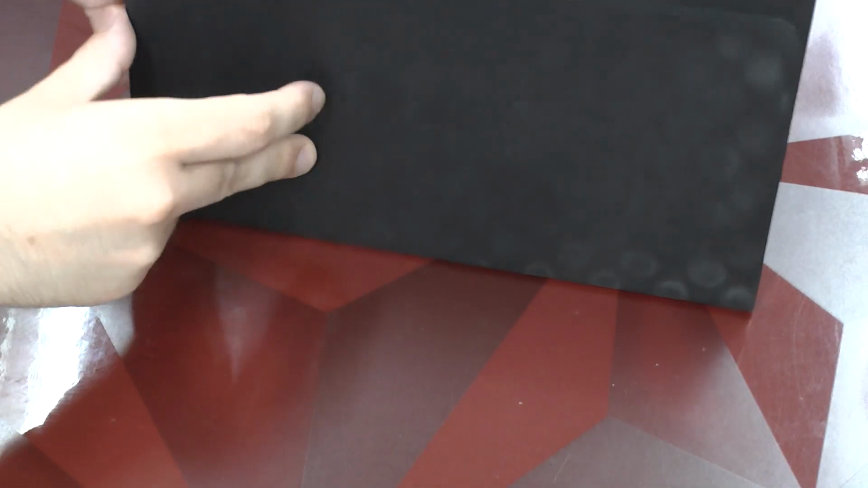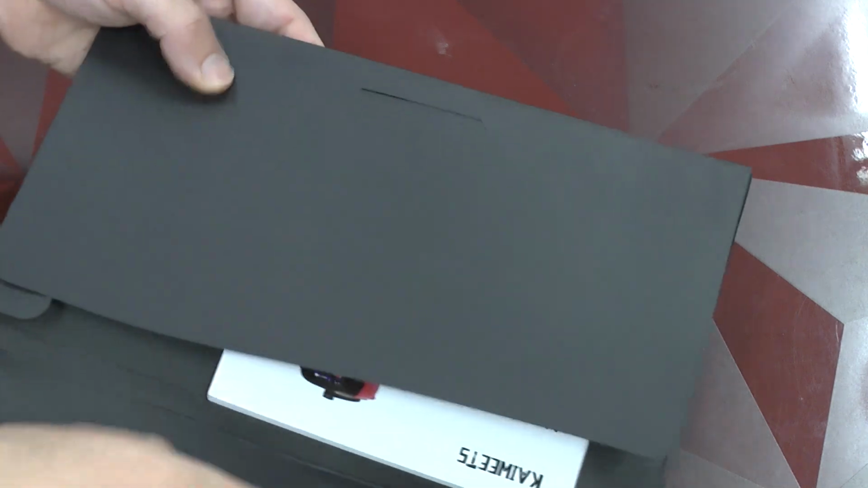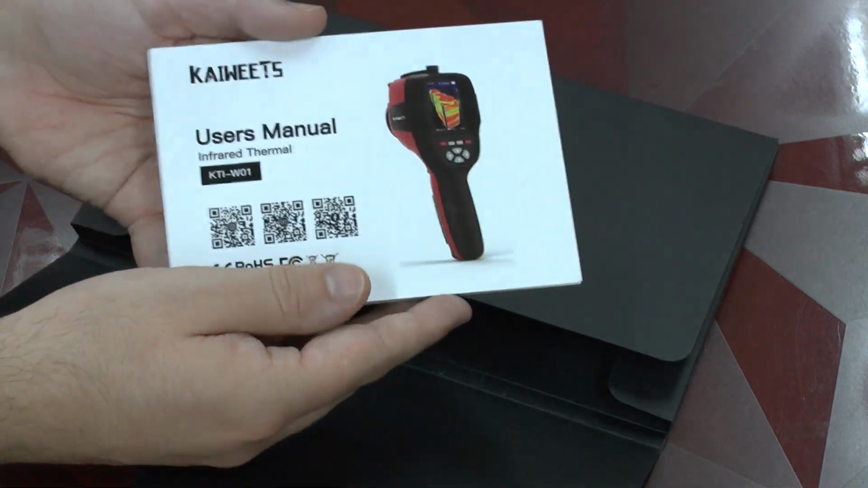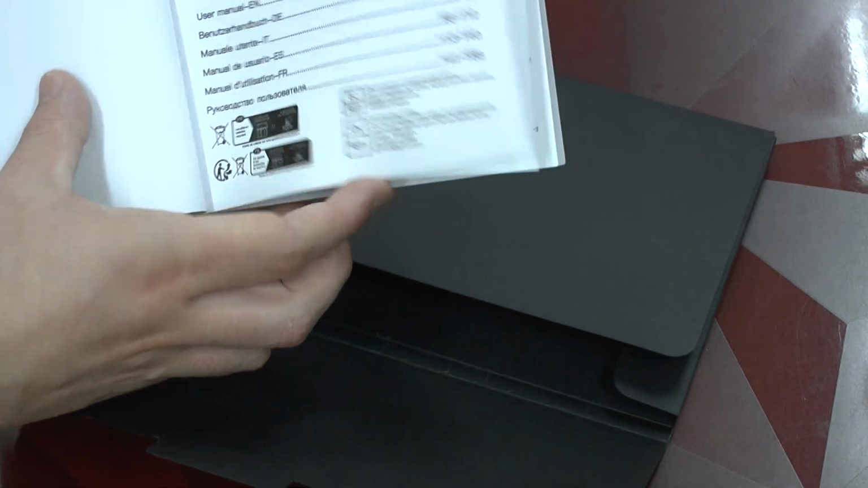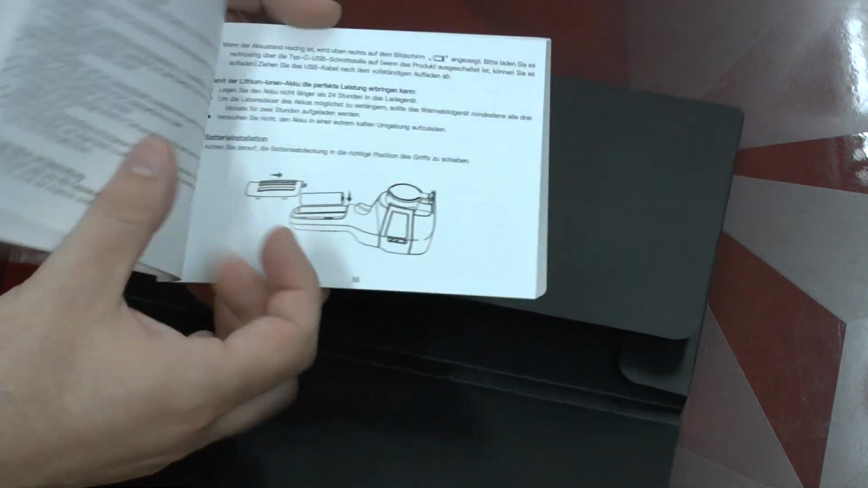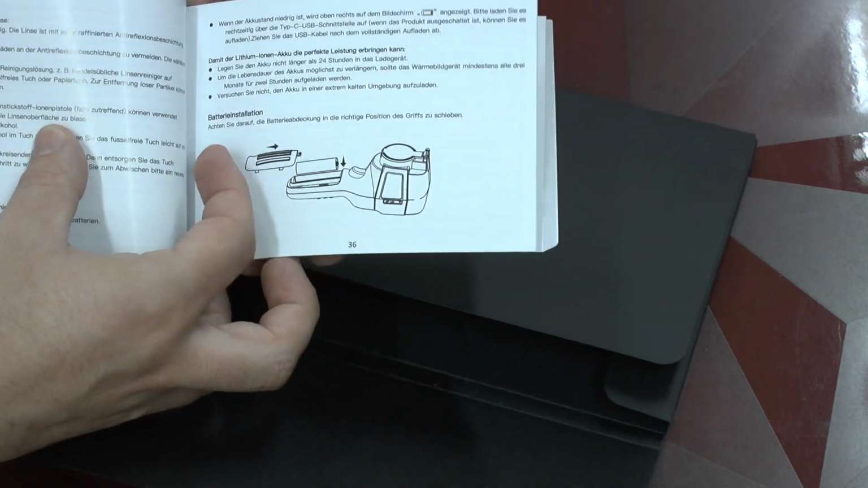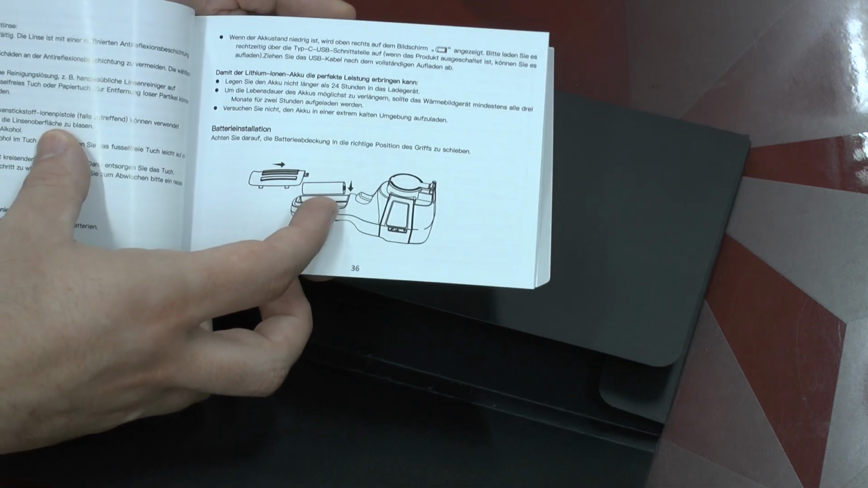Next step, this sleeve here. Let's open it. Very well done. We see here we get the instruction manual, which is in multiple languages, and here's the manual. So if you do need to know how to get started, the thing does show you. And here's the important instructions for installing the battery.